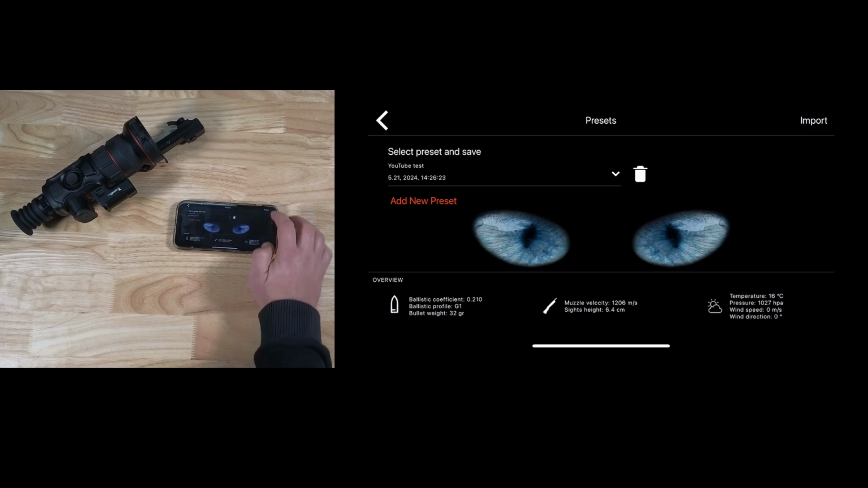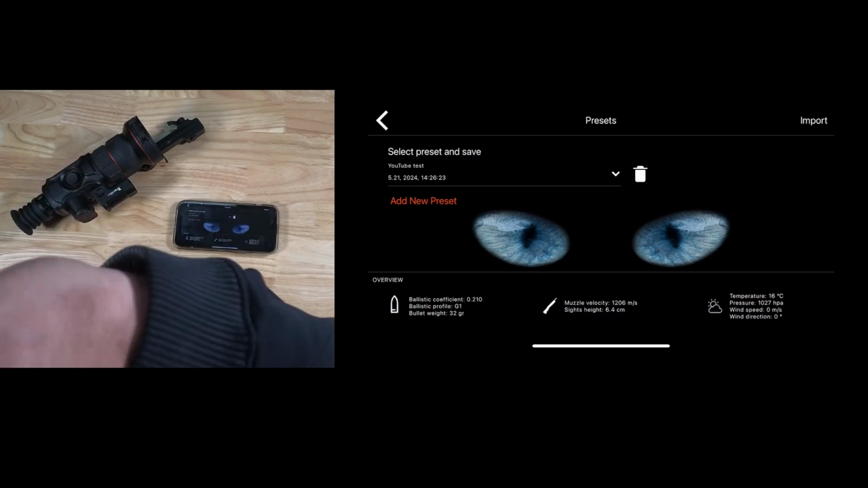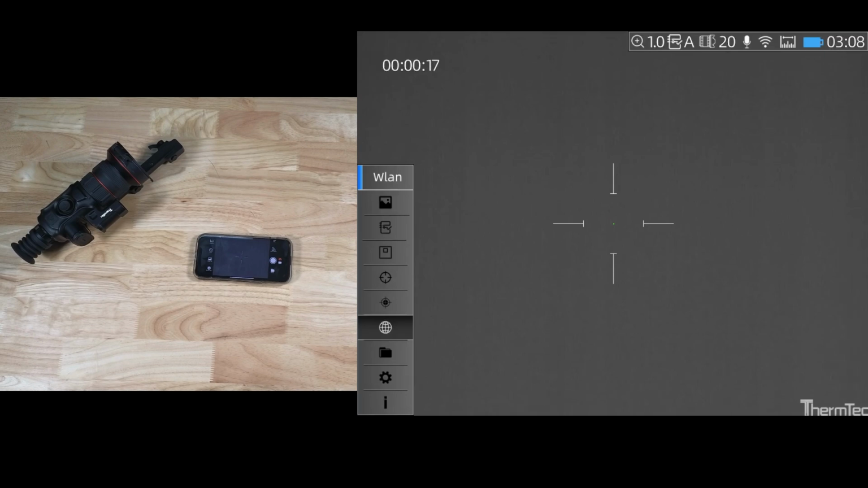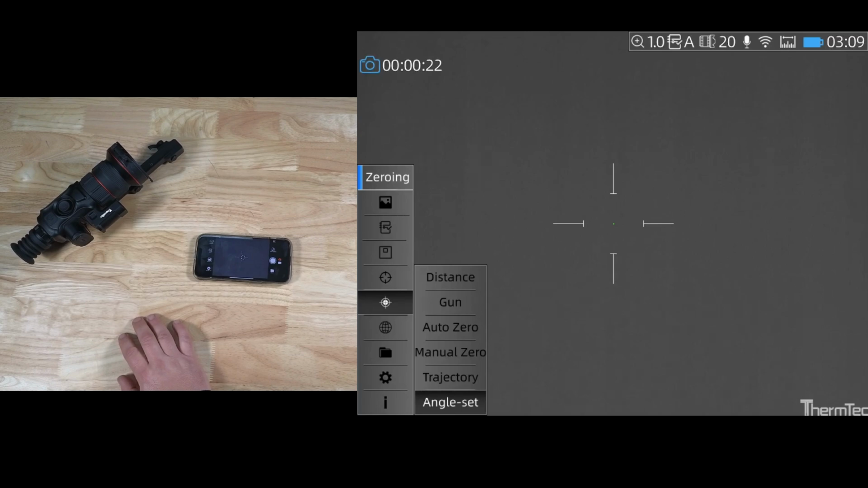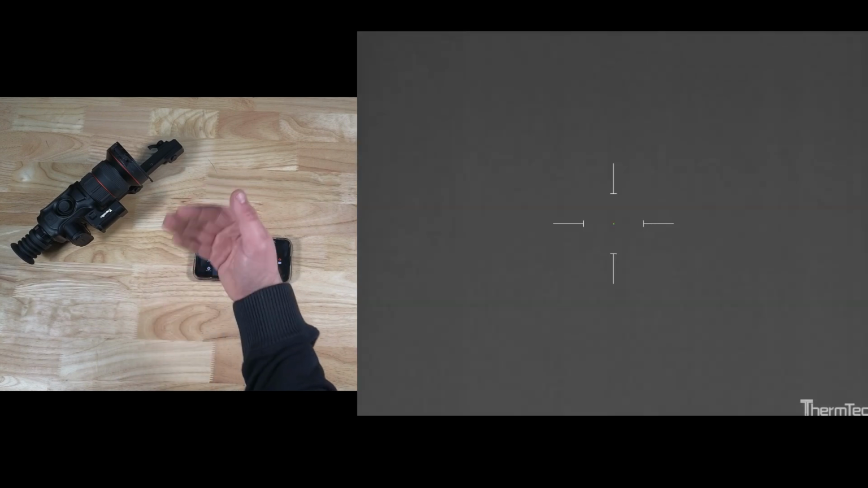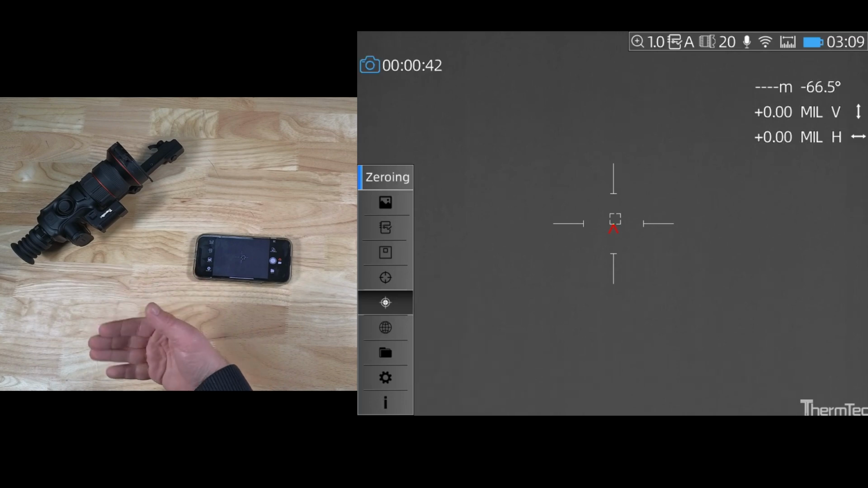Now, it is as simple as pressing this import button. That has now transferred it to the ballistic calculator in the scope. So once you've transferred it over to the scope, all you need to do is double click on here, go into the menu down to zeroing, select trajectory, go to settings, and you can confirm that all your information has now been transferred over to that scope. Okay, then you can turn on the actual ballistic calculator, and you'll see that it gives you a different little reticle, which is now your aim point. It's going to work out the distance and where to aim. You can also then in that menu turn it on to be on picture-in-picture.